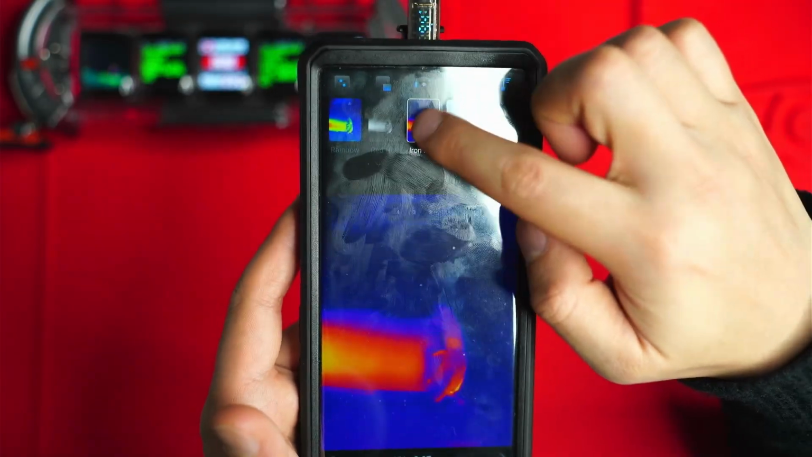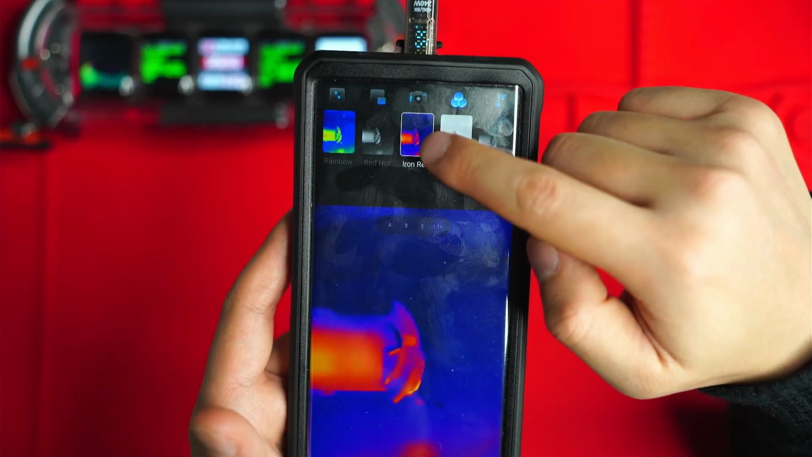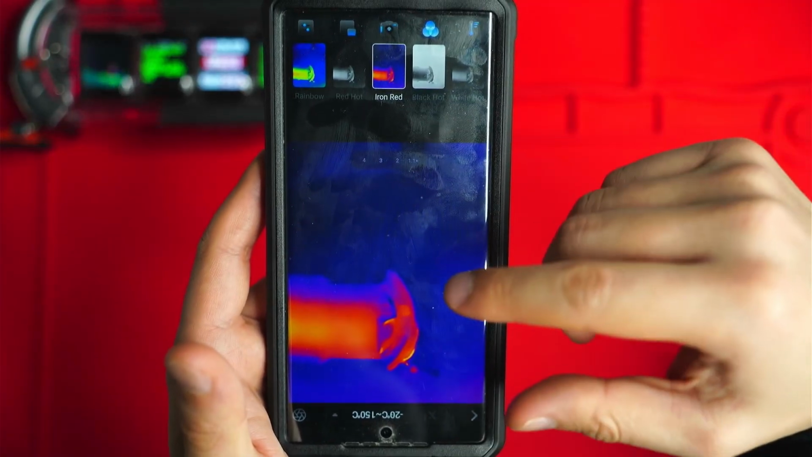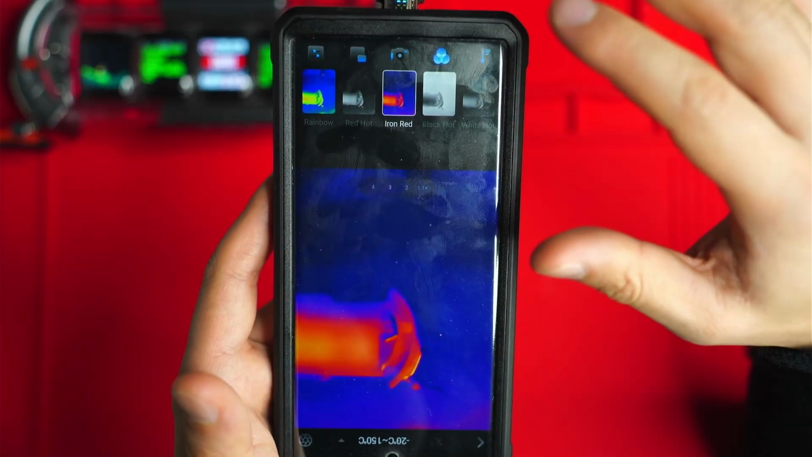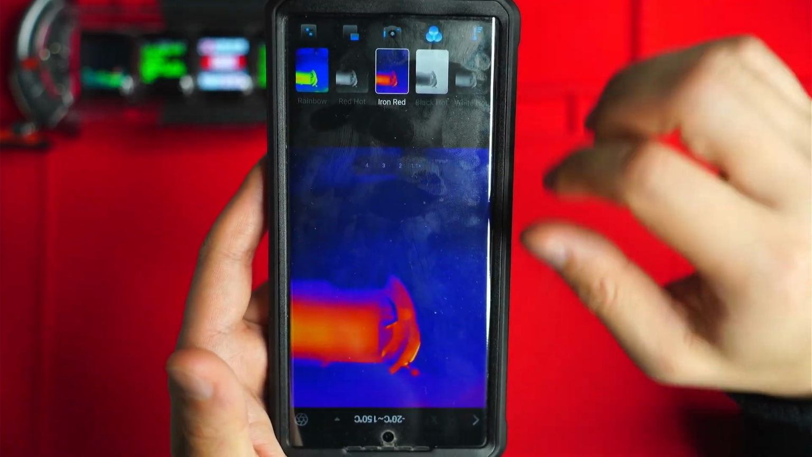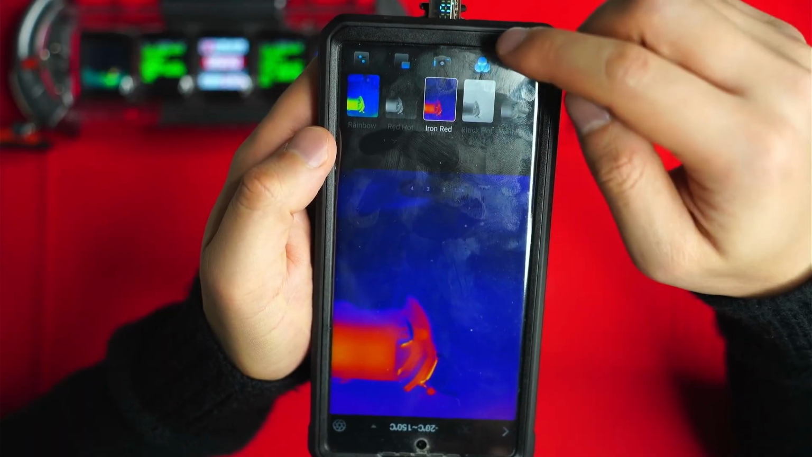Really makes whatever you're looking at stand out against all the noise. Whereas the iron red has, I guess, a few different tones, a higher tonal range, so you can see between really bright yellow, all the way to blue, I suppose. So let's have a look what else you've got.